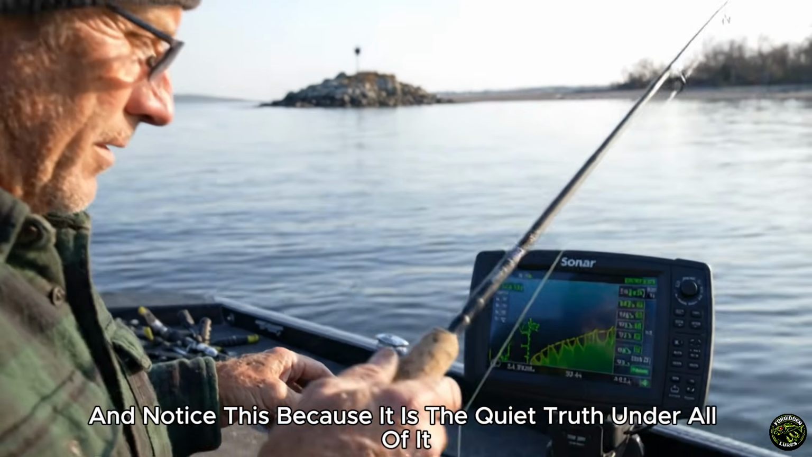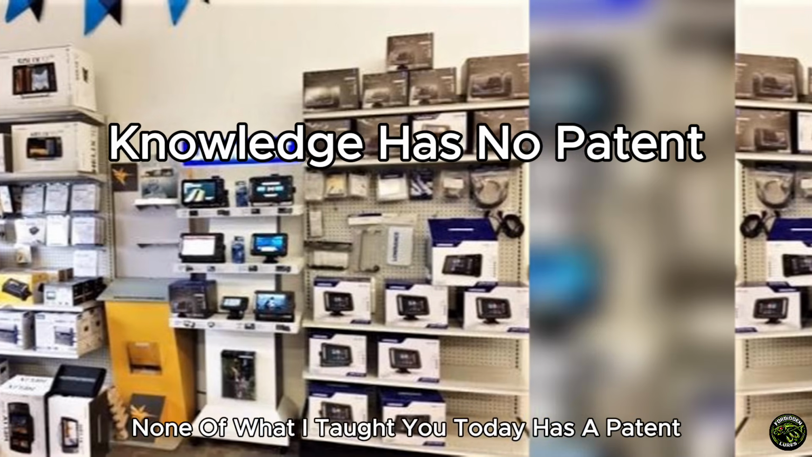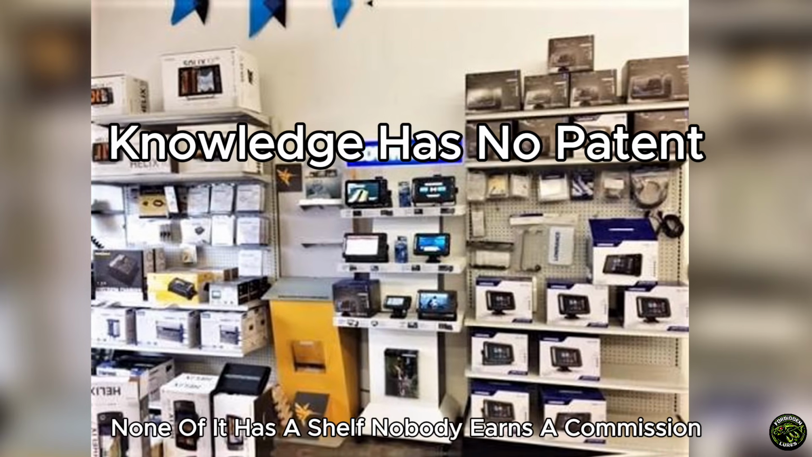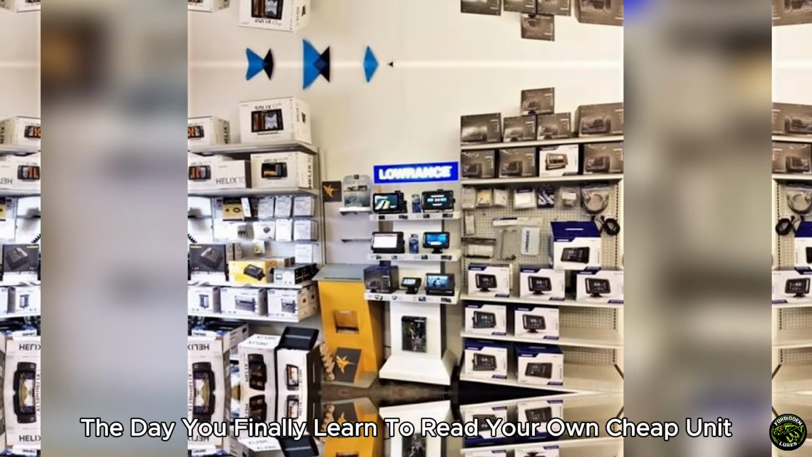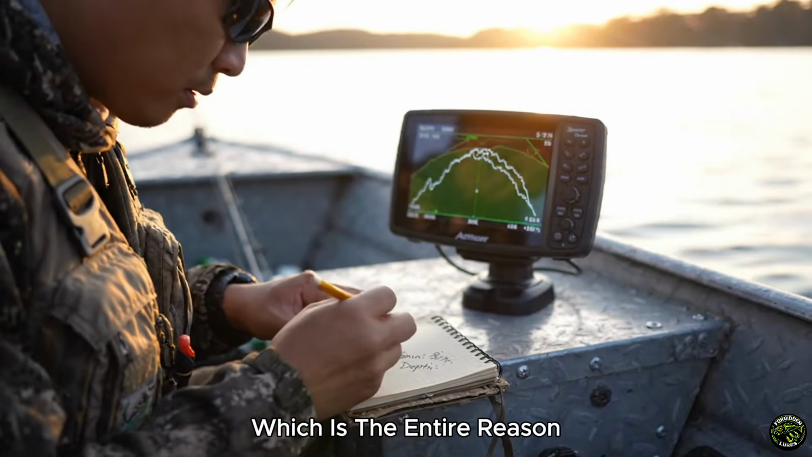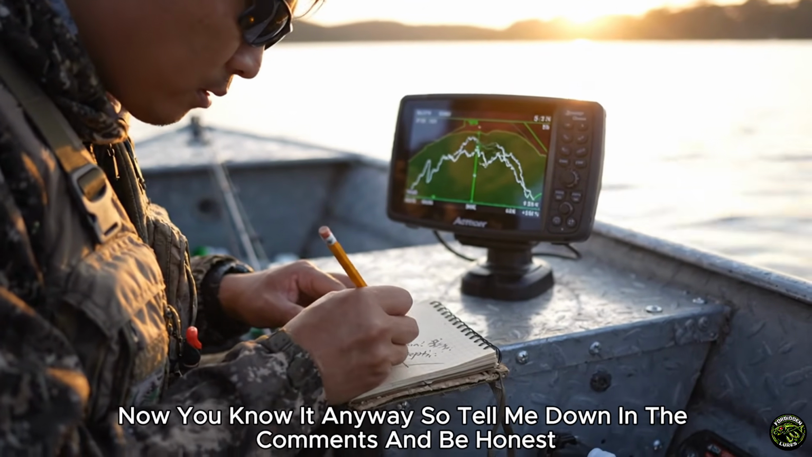And notice this, because it is the quiet truth under all of it. None of what I taught you today has a patent. None of it has a shelf. Nobody earns a commission the day you finally learn to read your own cheap unit, which is the entire reason no one at the counter ever sat you down and taught you. Now you know it anyway.